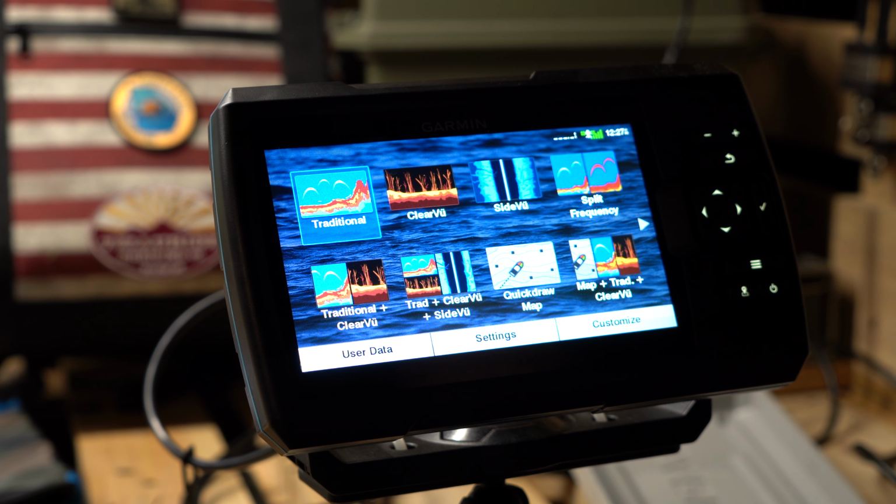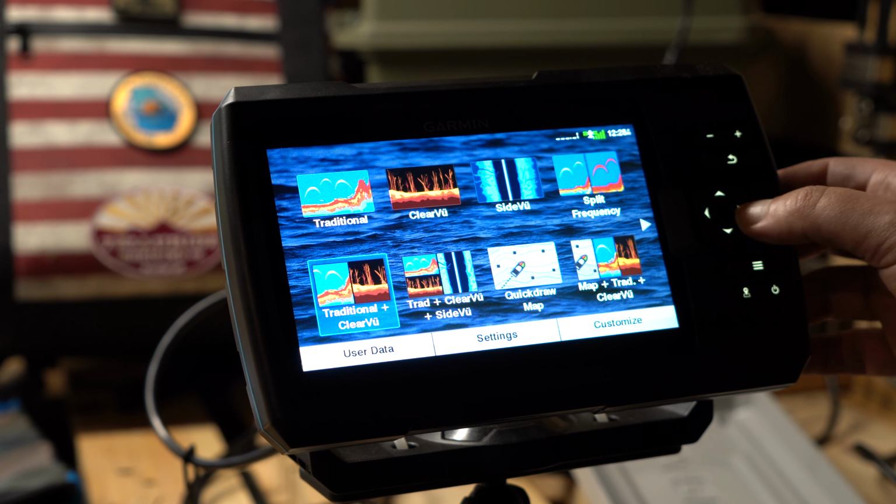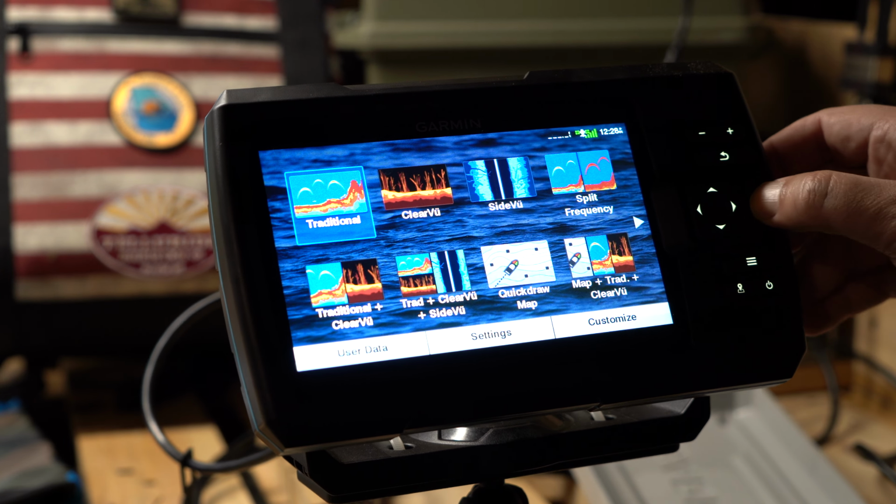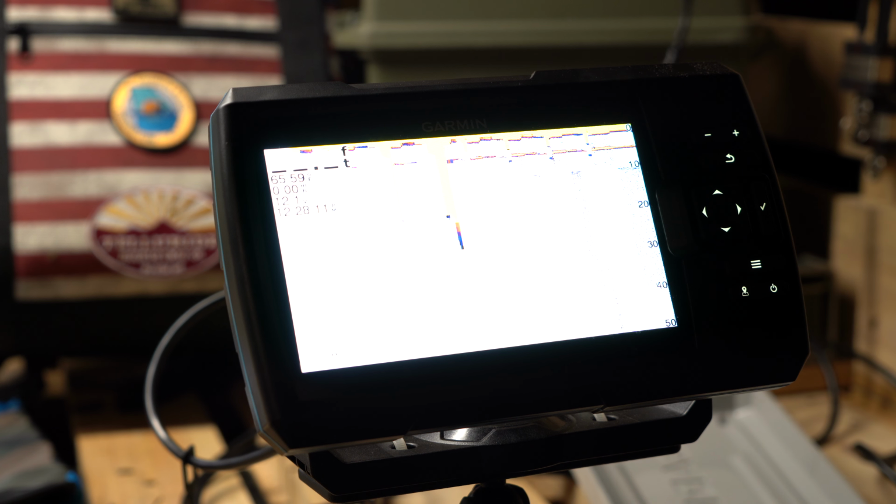Alright, traditional sonar. The traditional sonar on the Garmin does look good. As you can see, we're just controlling our cursor here. I'm going to come over here and drop it on the traditional sonar. Okay, so it was working. Give it a second. Oh, you know what? I turned it off. I turned it back on.